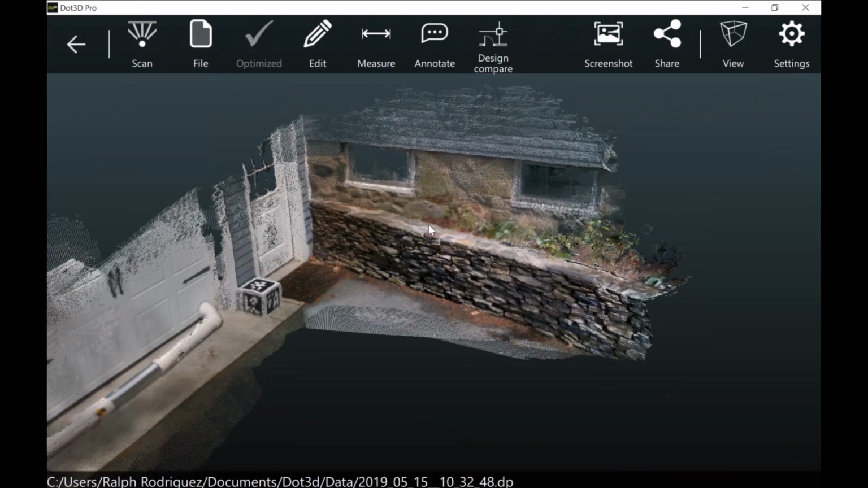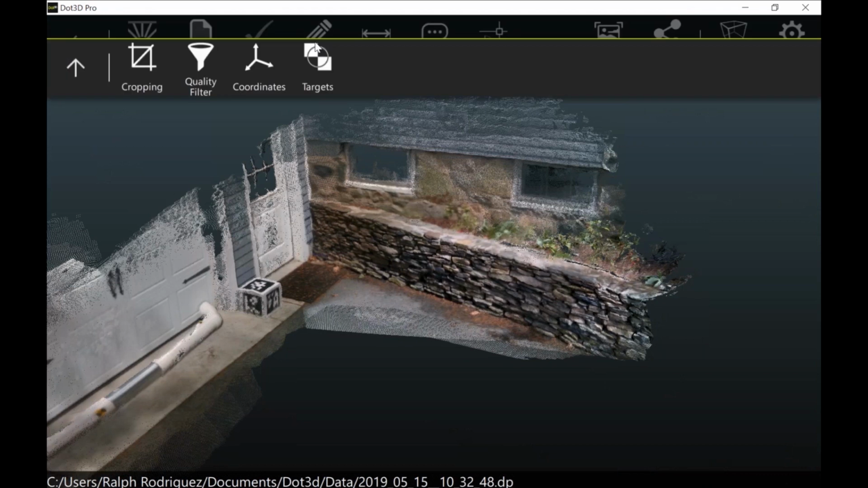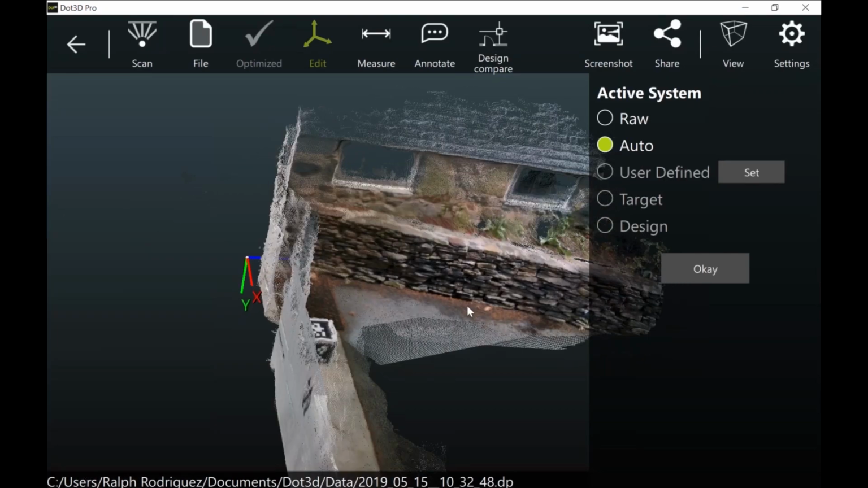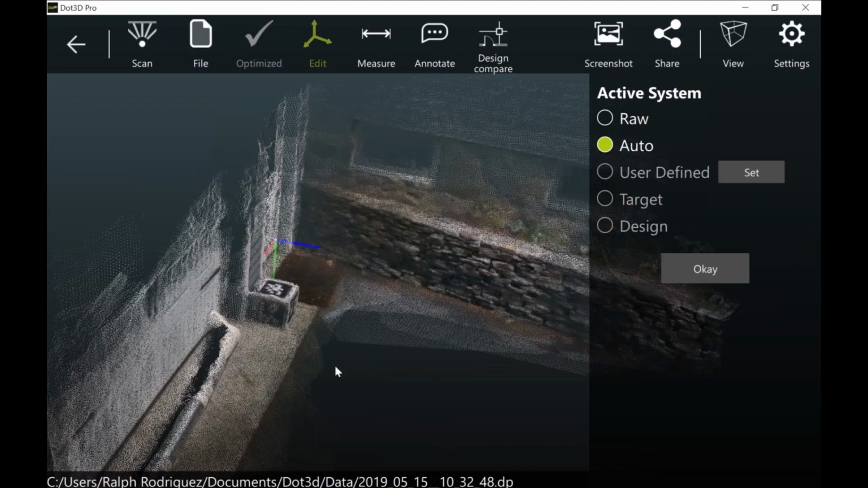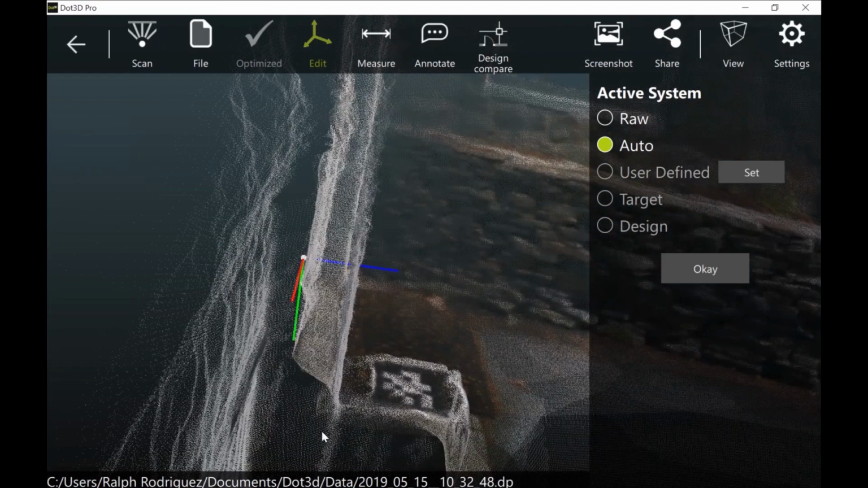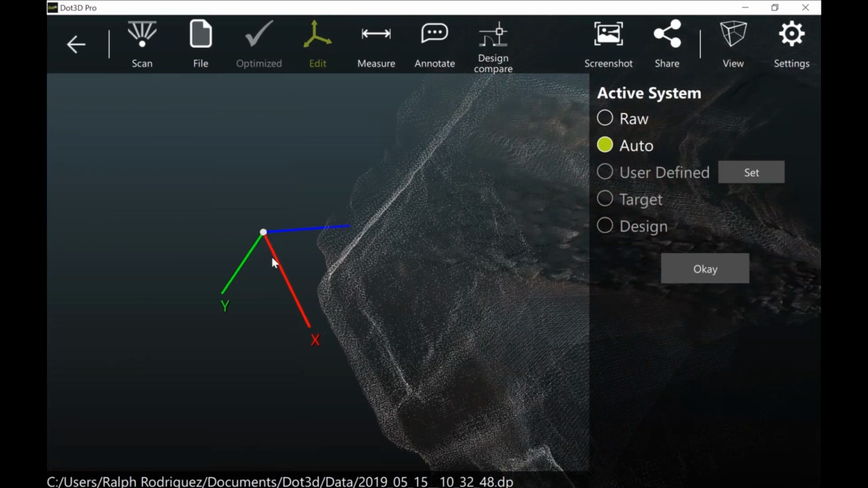The next step generally is to set your coordinate system. So I'm going to go to the Edit tab and set my coordinates. Our software is intelligent and will do its best to auto-detect a coordinate system, so it kind of recognizes that this is the corner of our scan. So it took a stab at it, but clearly it did not get our z-axis in blue going in the direction that we want it to. So we're going to reset that